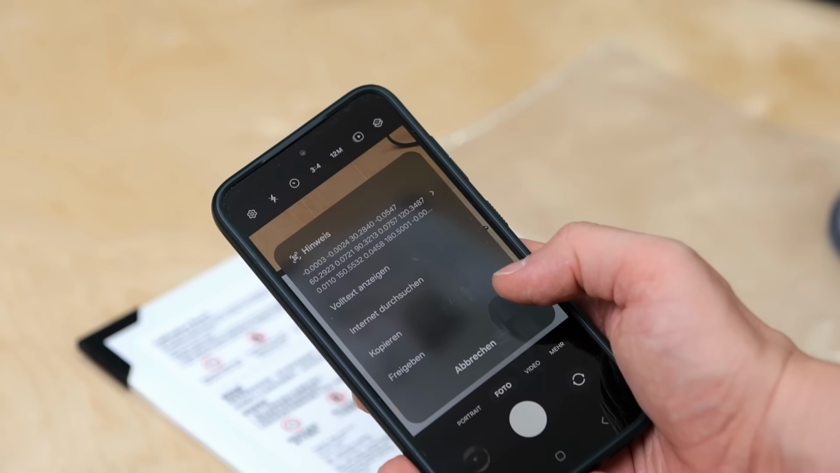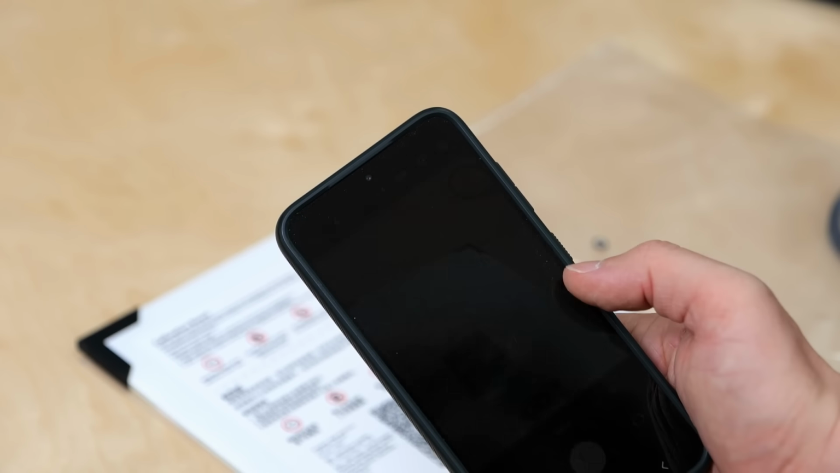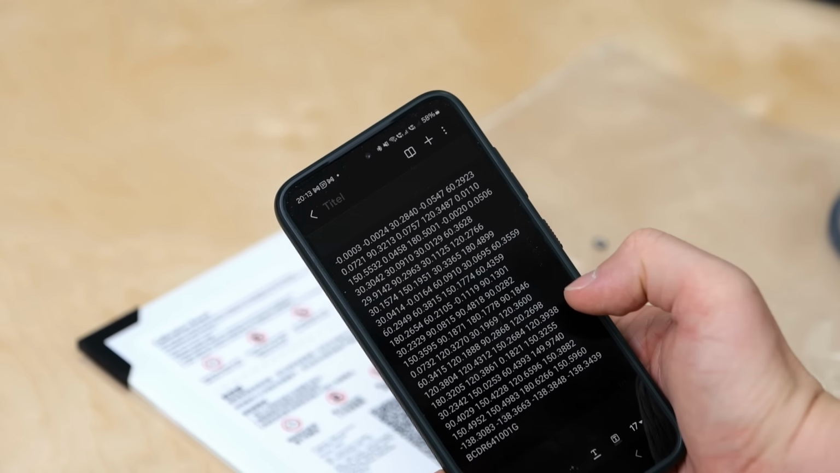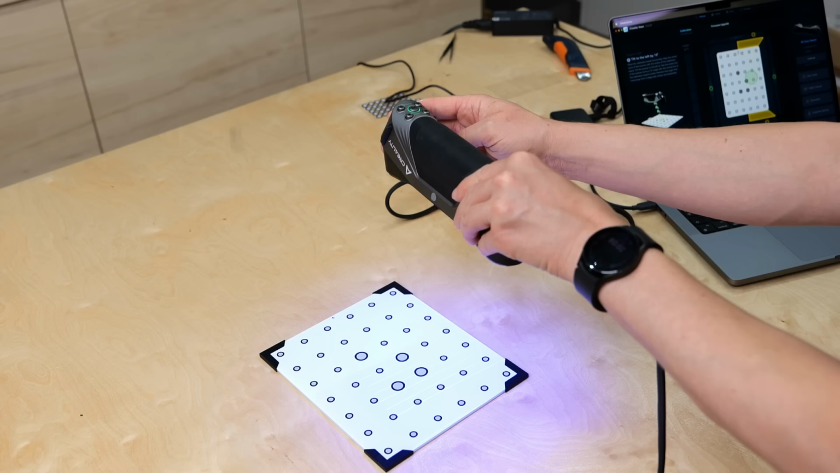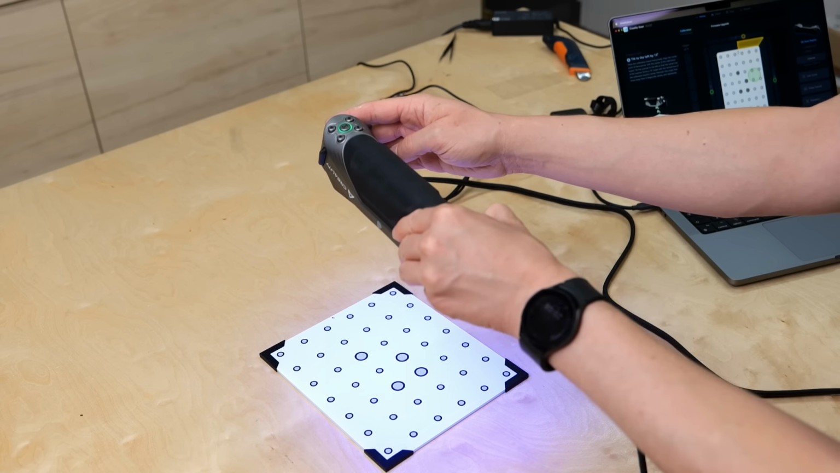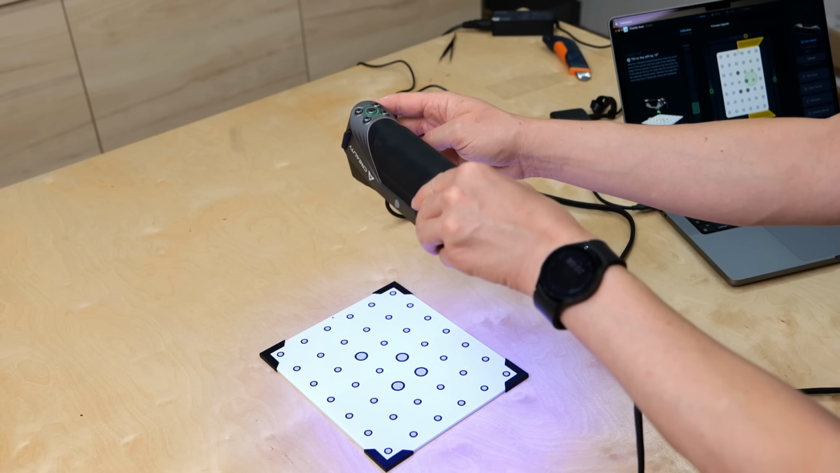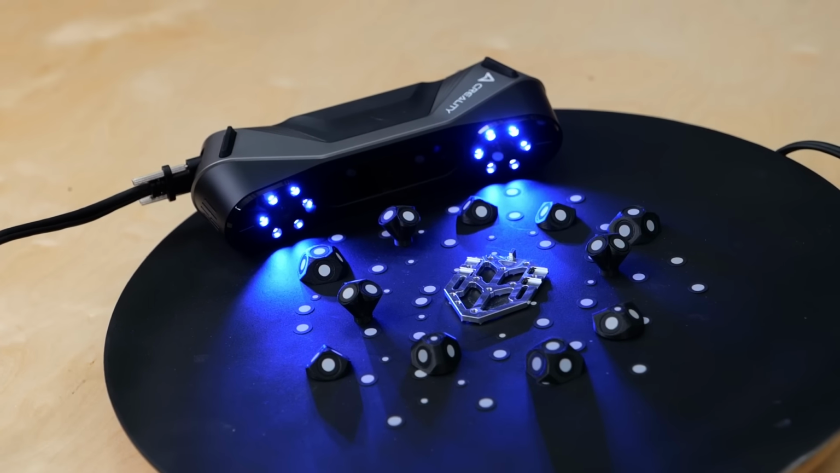The positions of these dots are measured very precisely in factory and stored as a QR code on the back of the plate. So in regular intervals, you're required to calibrate your 3D scanner by pointing it at this calibration plate at different angles, which enables the software to calibrate the cameras, the line laser, and even the IR projector to reach maximum dimensional accuracy. But how accurate is, for example, the Creality Raptor?